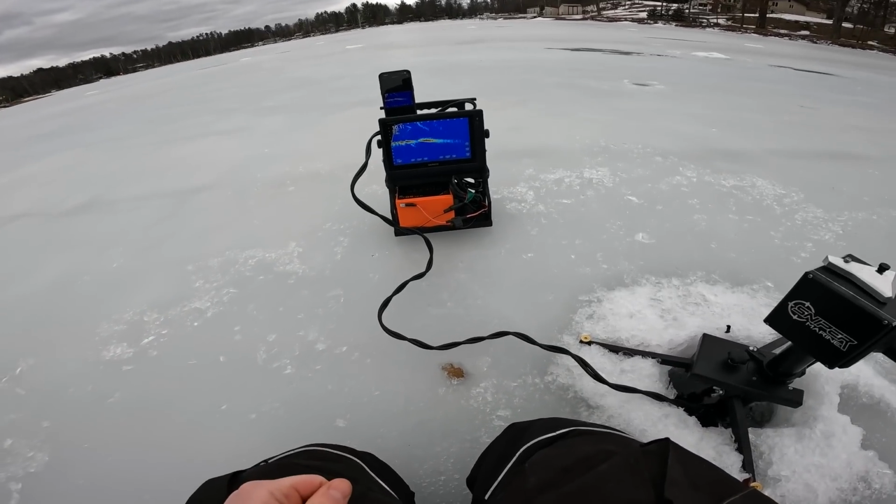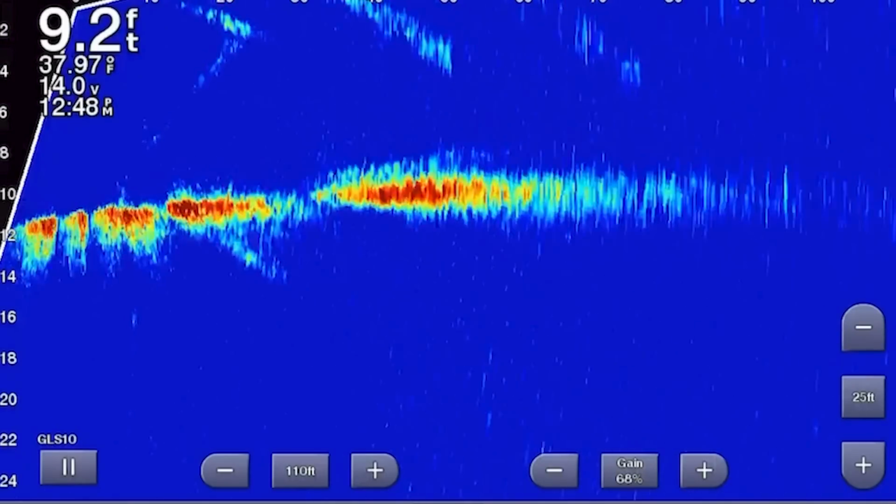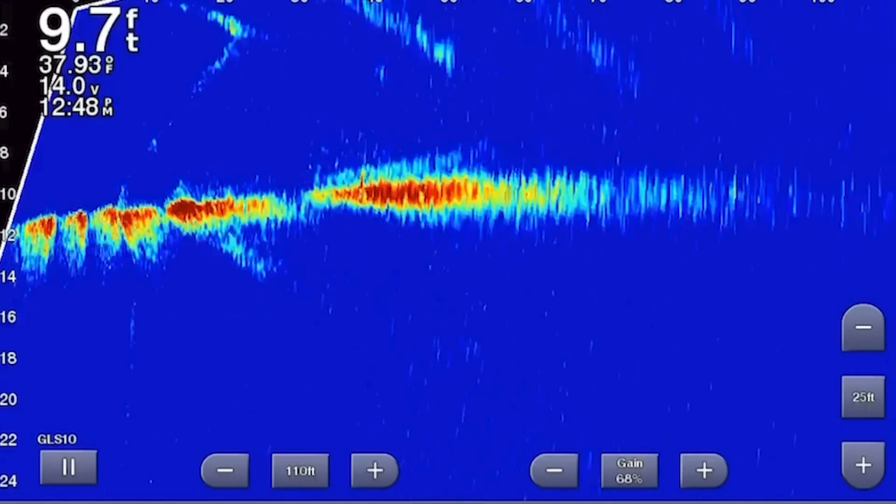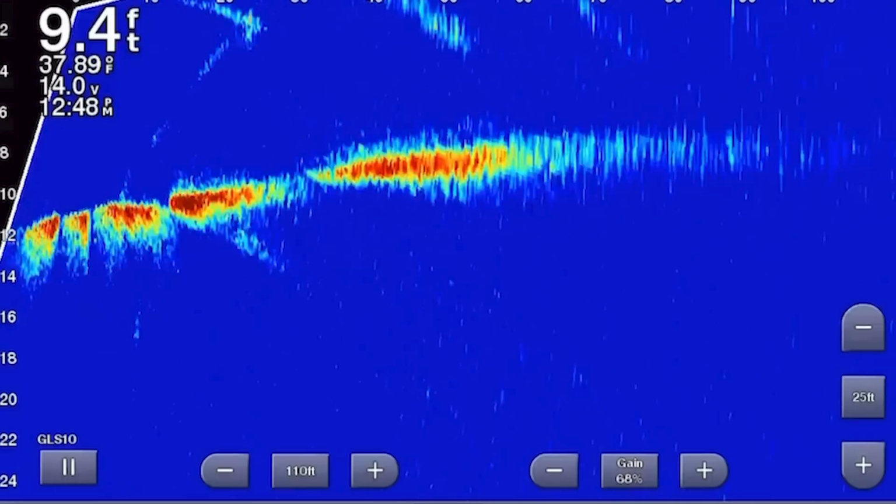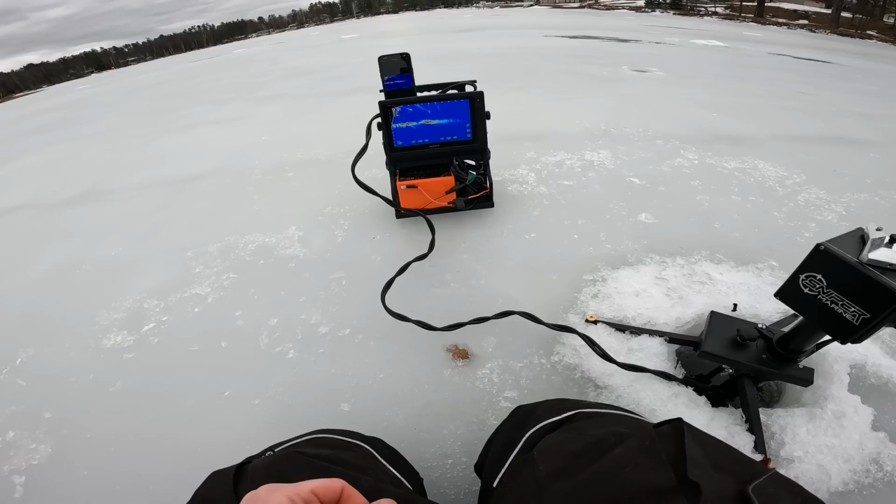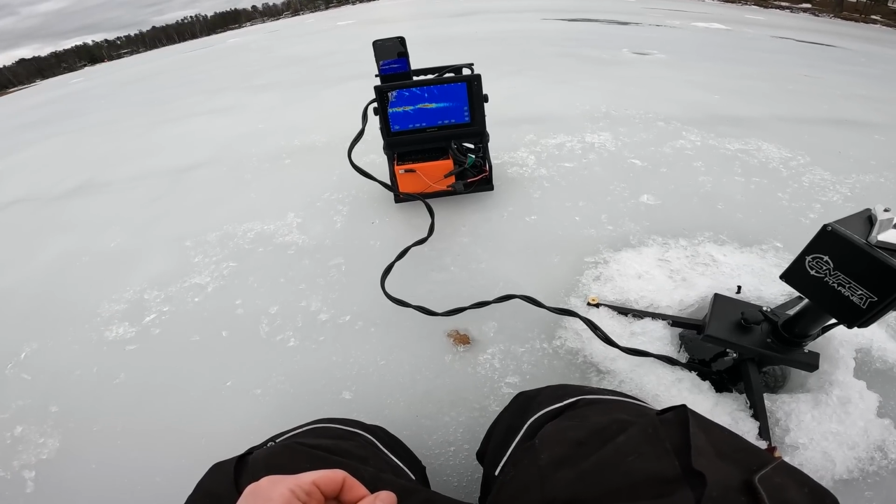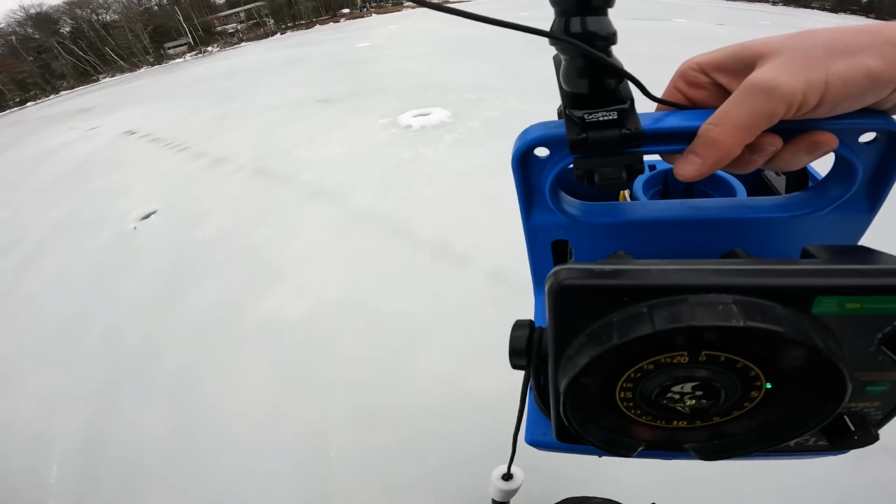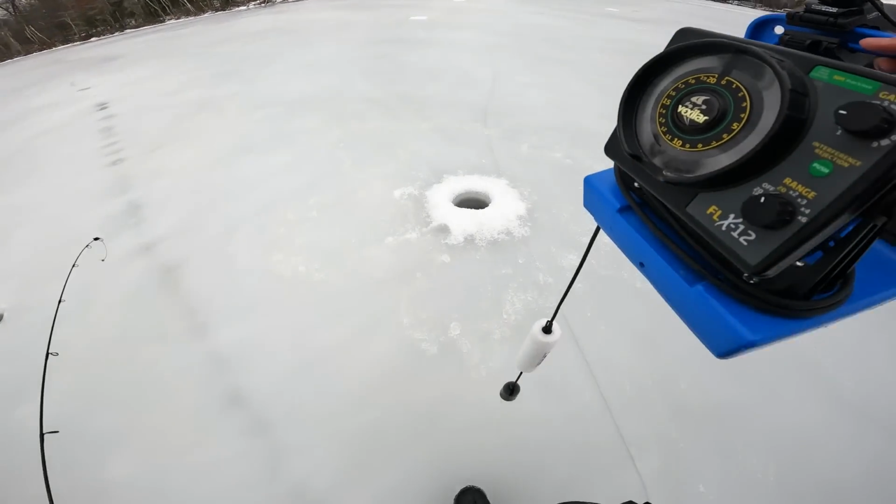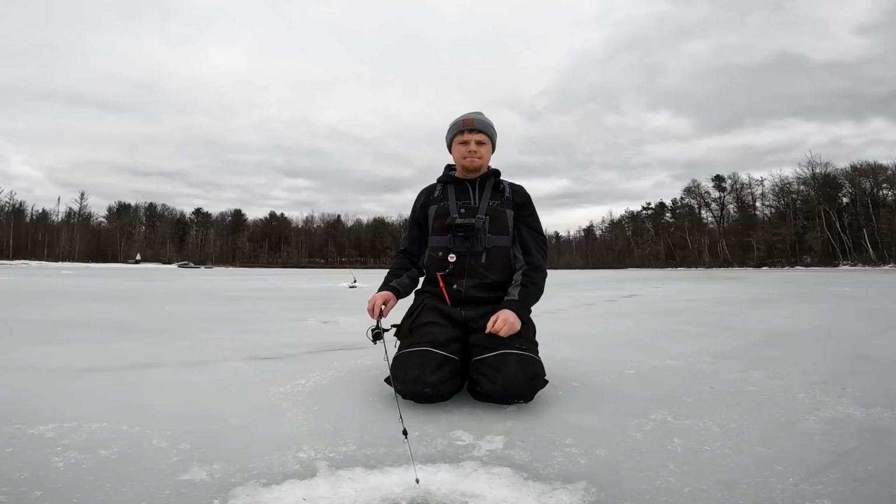All right, back to the Livescope unit here. We're just gonna spin this around. You guys can see actually right there, about 50 feet that direction, we do have some holes punched over there, so we can go that direction for sure. Looks like there's a bunch of fish that way, so we might end up doing that. We're gonna drop down. Here we go.